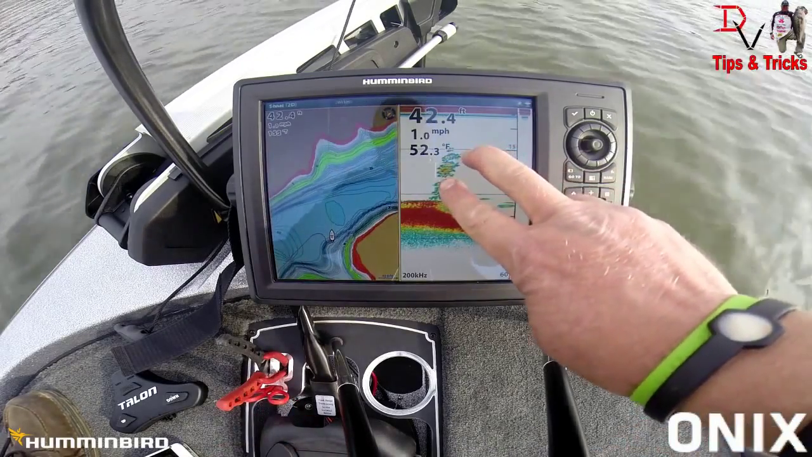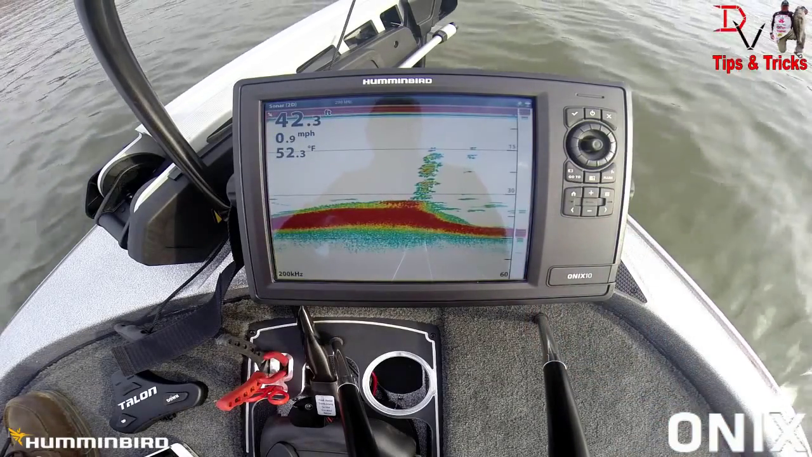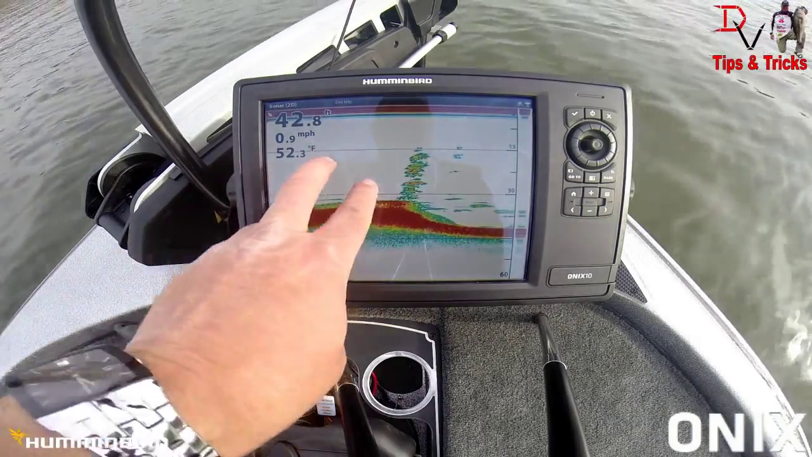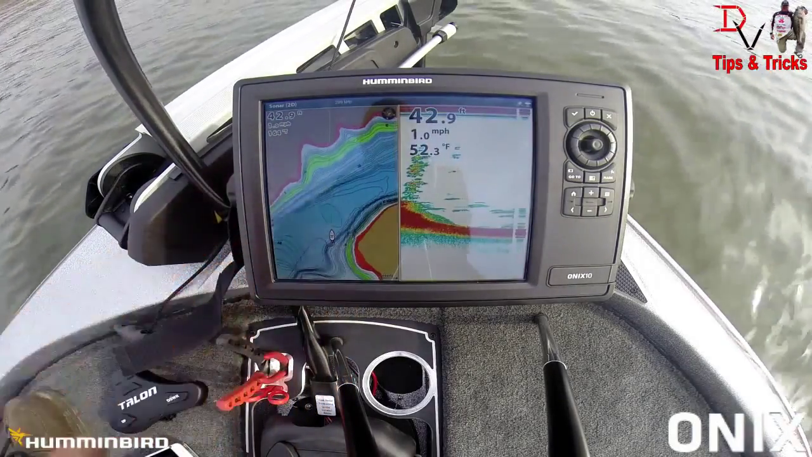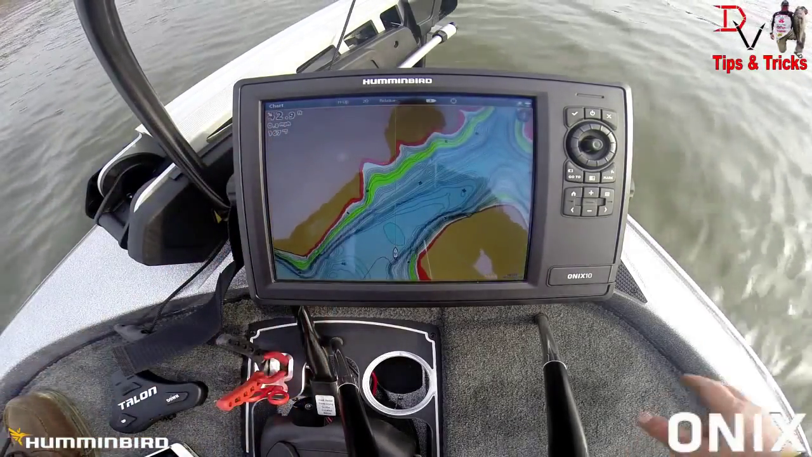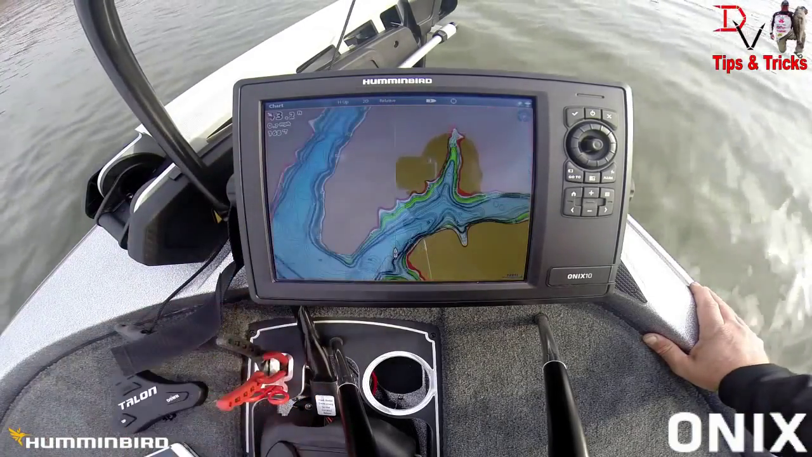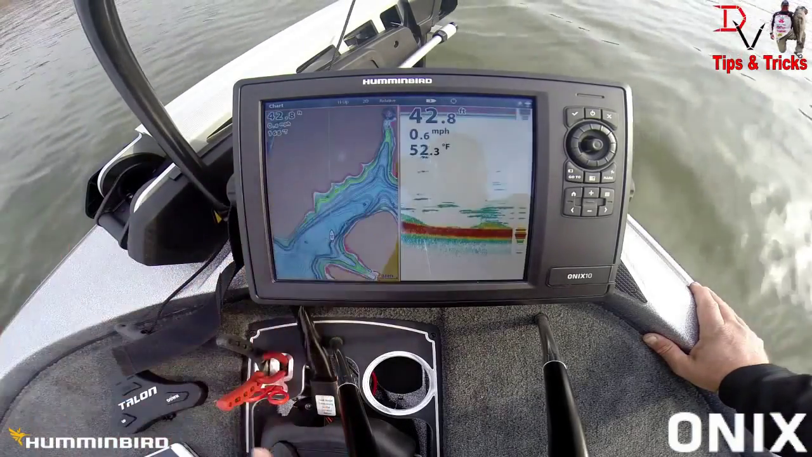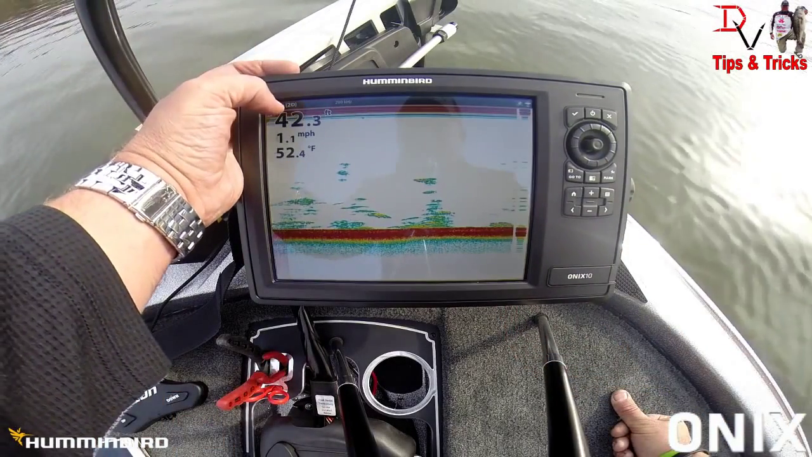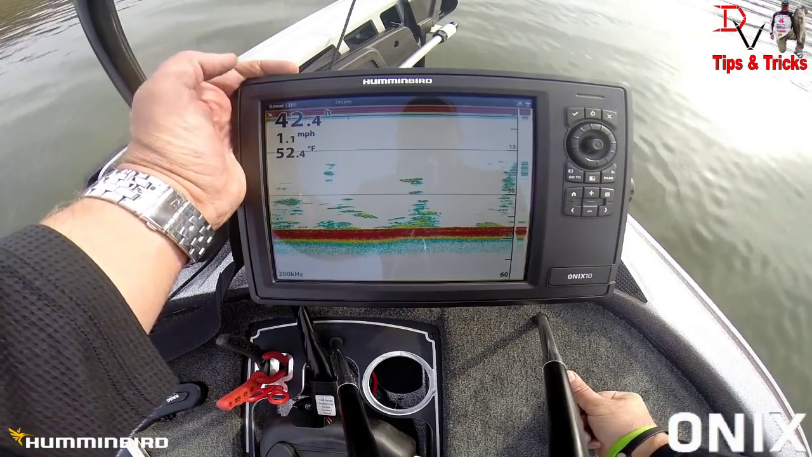If you want to go to full screen, two-finger touch, and it'll take you to a full screen. If you want to go back to the screen, touch back. If you want to go to full screen mapping, two-touch, boom, you're there. Now, isn't that awesome? Two fingers back. Two fingers back, we go to our full screen. We're over here on full screen.